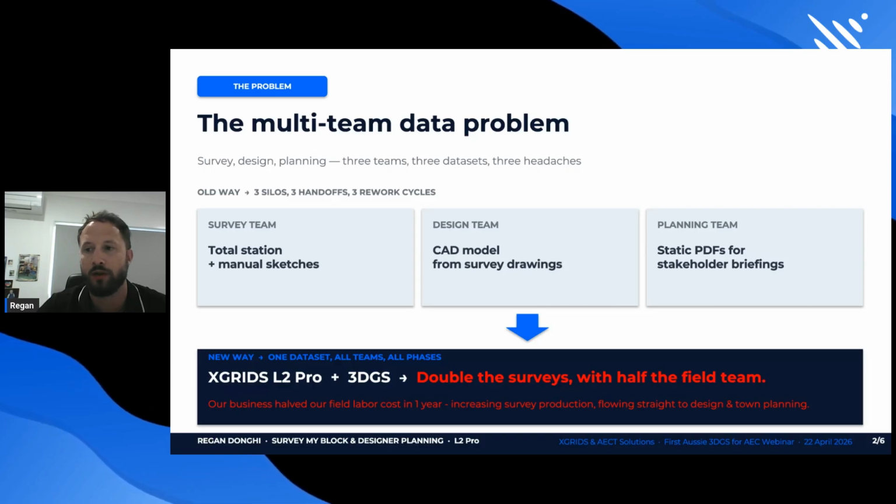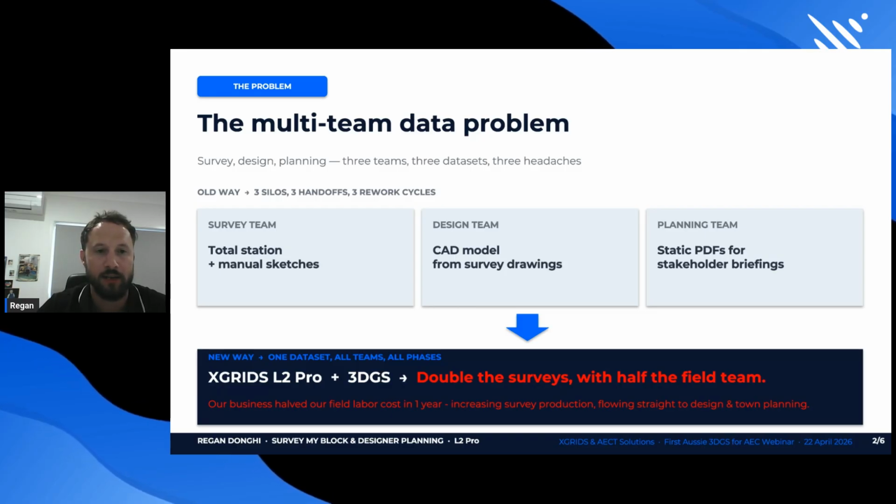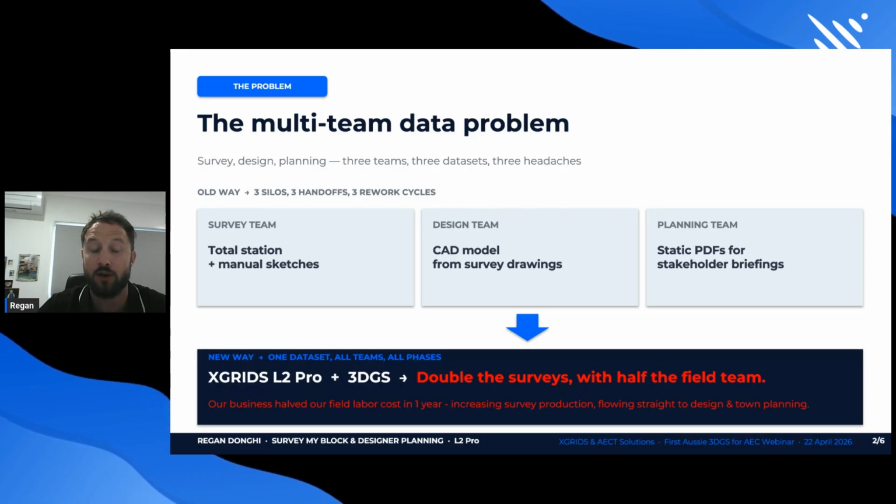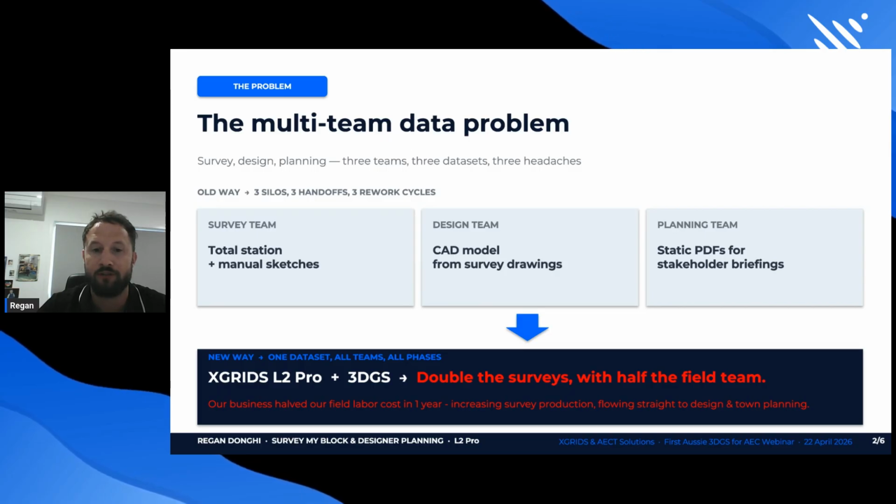So that's where we're really adopting the L2 Pro, the product that we're using from XGRIDS, which is fantastic. No longer are we out on site shooting a whole bunch of points traditionally. We have the scanner that picks up quite literally millions and millions, so we're very well informed with what we return back with to the office, and all of those scans are geo-referenced, which answers one of the questions raised earlier regarding geo-referenced meshes and data sets.